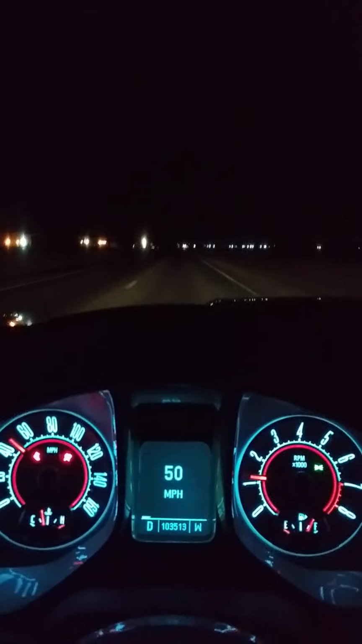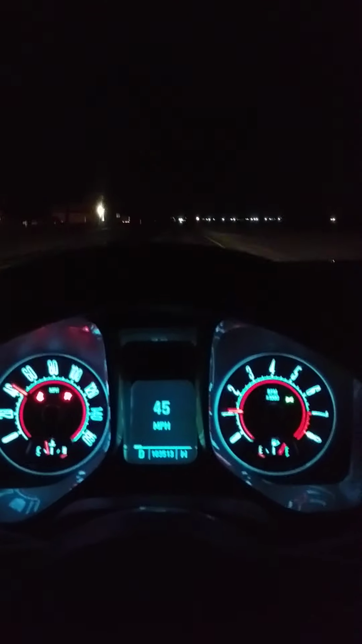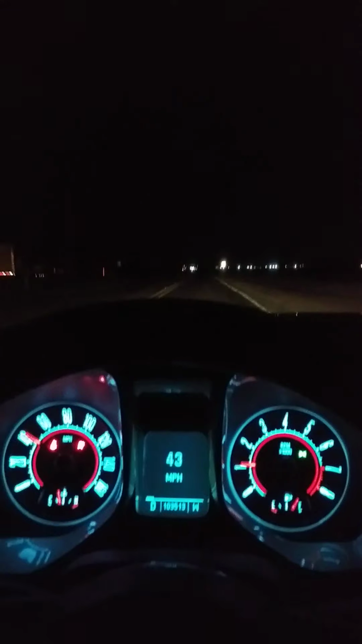Like I said, guys, I don't want to get a freaking ticket or in trouble. But that's just to show you the car's, next year it'll be 10 years old. So, yeah, I'm heading home and I don't feel like getting a ticket tonight.